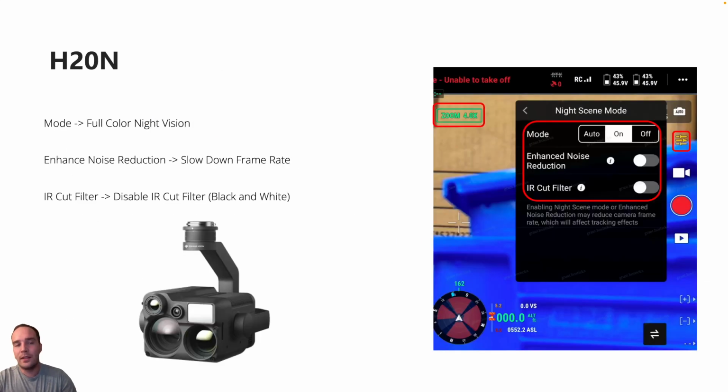And circling back to the H20N here, overall similar settings to the H30T with a little less controllability and detail, but you still do have the ability first with mode to enable full color night vision. Then you can slow down the frame rate with enhanced noise reduction, as well as a few other camera settings automatically enabled there. And then finally, the IR cut filter allows you to disable the IR cut filter and gives you that black and white video feed with additional detail depending on the scenario.